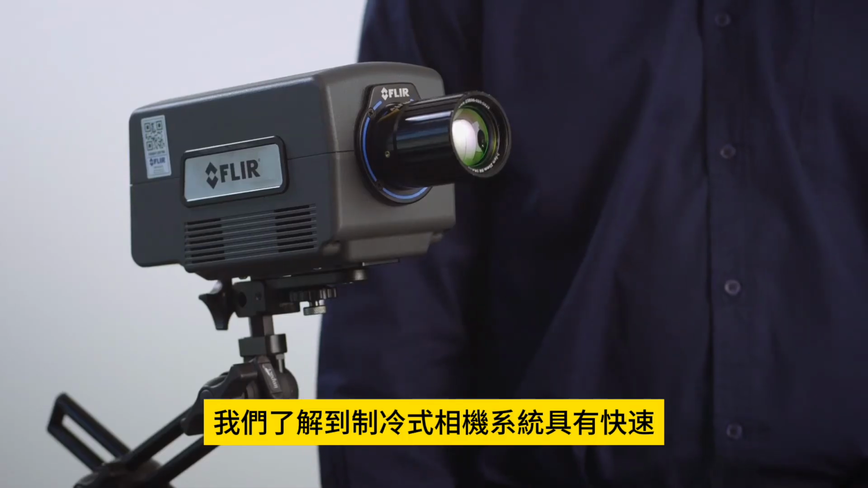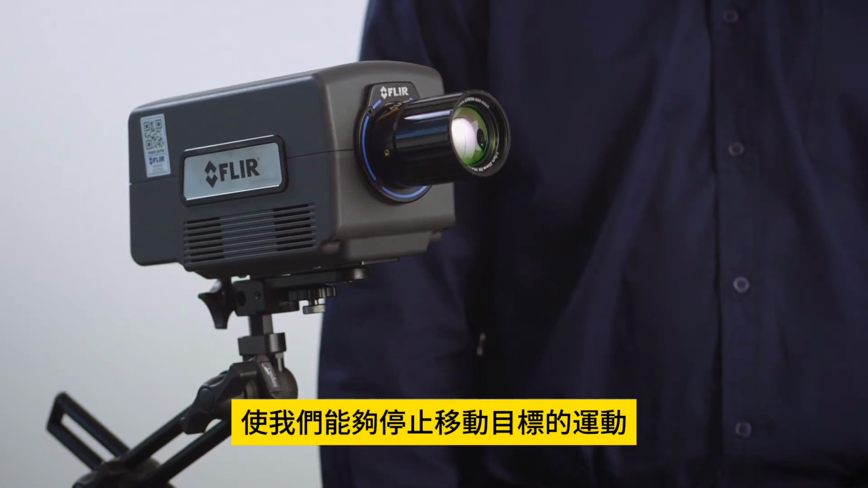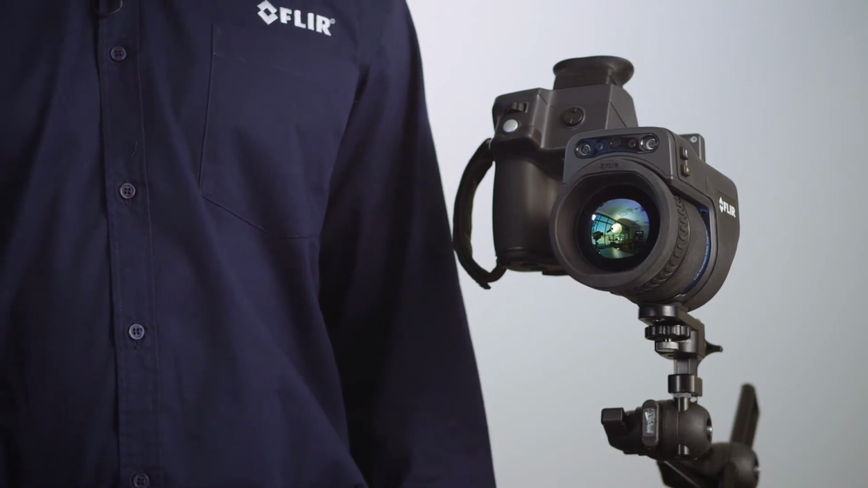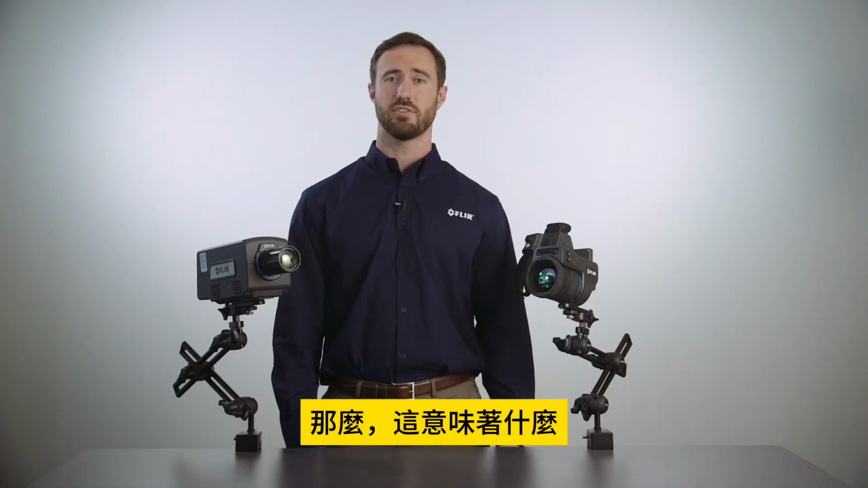We learned that cooled camera systems have fast, short integration times or capture times that allow us to stop motion on the moving targets. The uncooled camera has what is called a time constant, which is kind of like exposure time, and we learned that it is much slower to respond to changes in temperature. So what does all this mean?